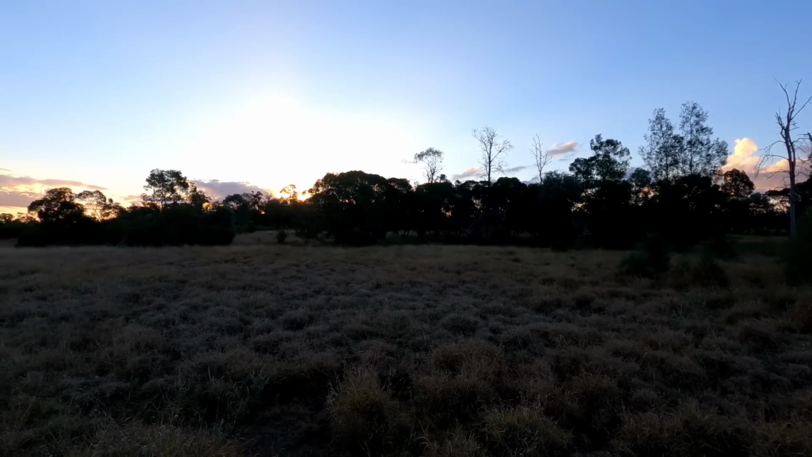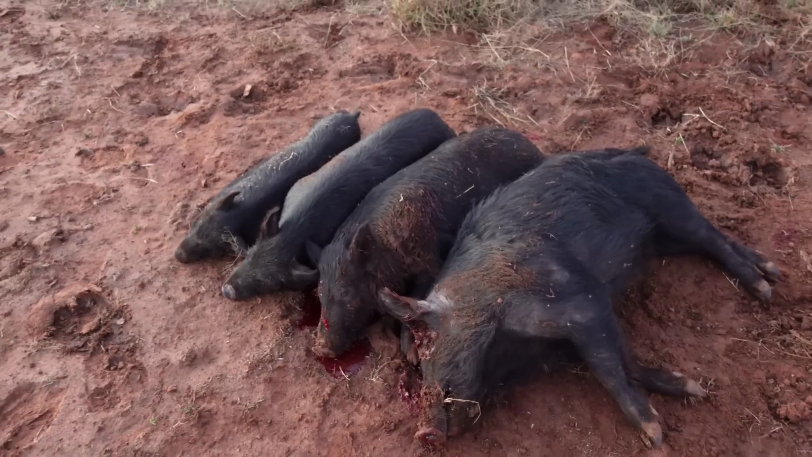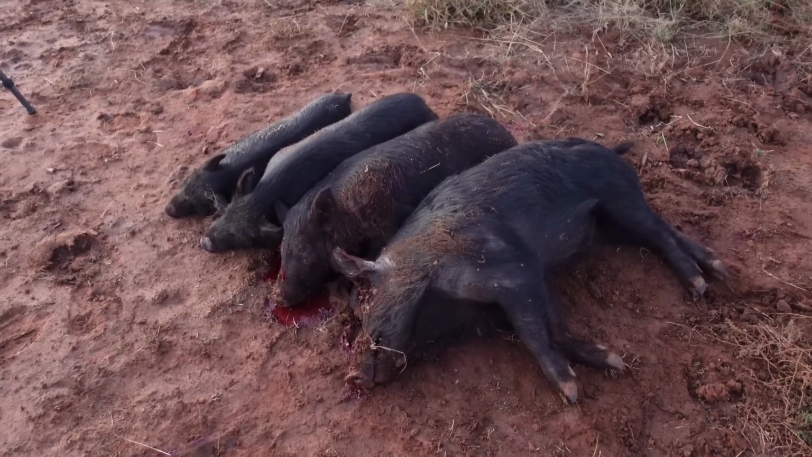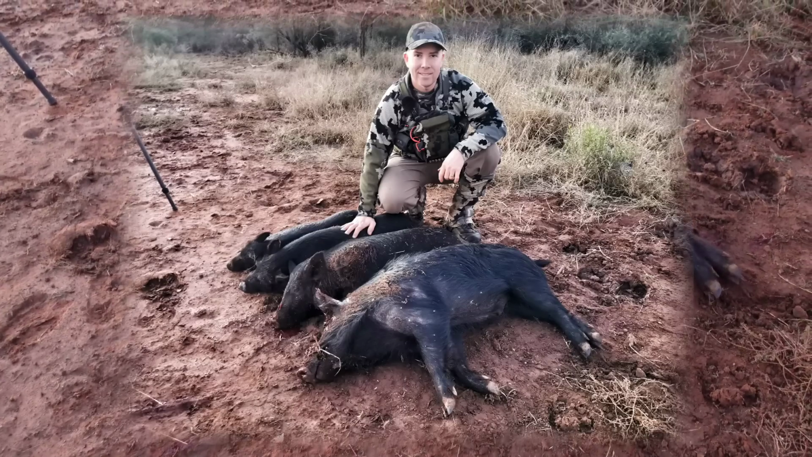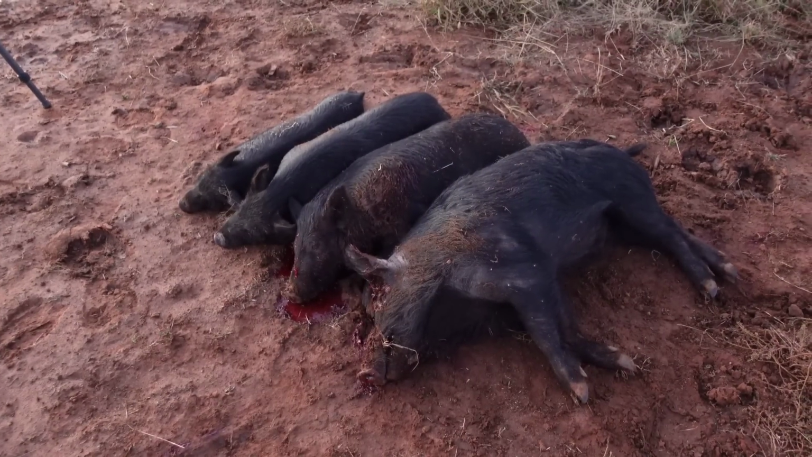Absolute cracker of an afternoon. That's a good start for the afternoon. We've only been here for about 10 minutes. We've put a little bit of a walk in. I won't say it was a stalk, and there was actually 2 mobs of pigs, so I'm a little bit on the fence sometimes with the 2x magnification on the Thermion XP50, but I've got to say it was bloody handy on those close-in pigs.